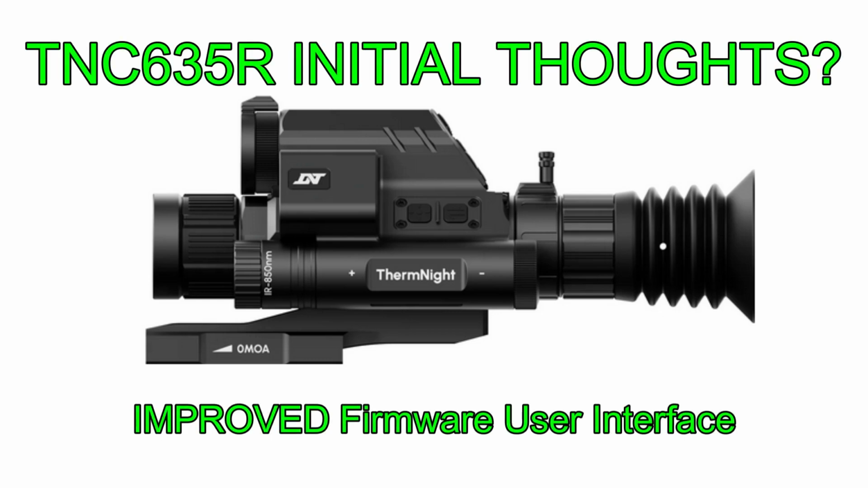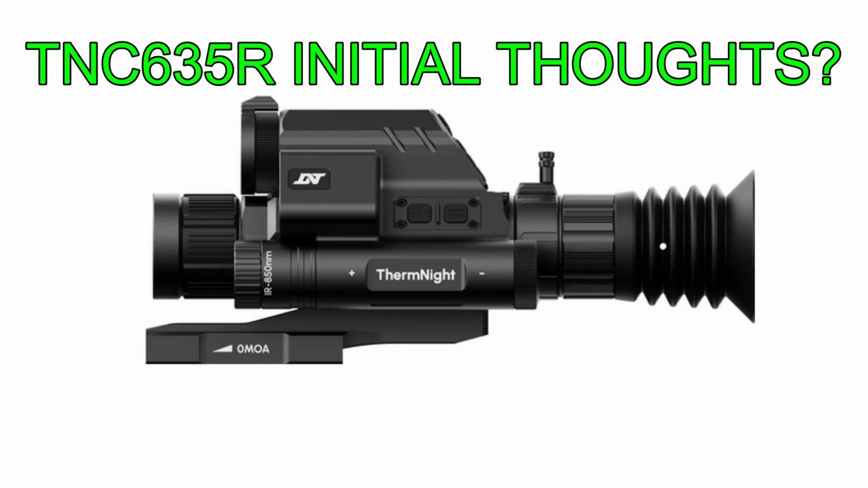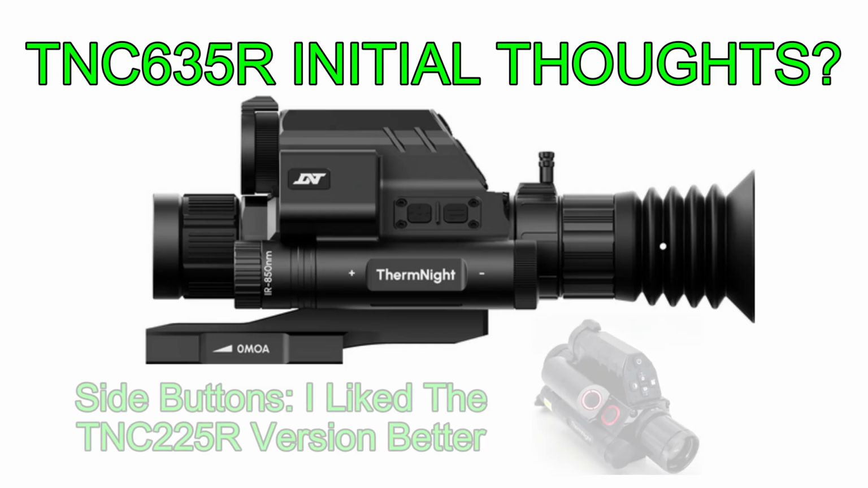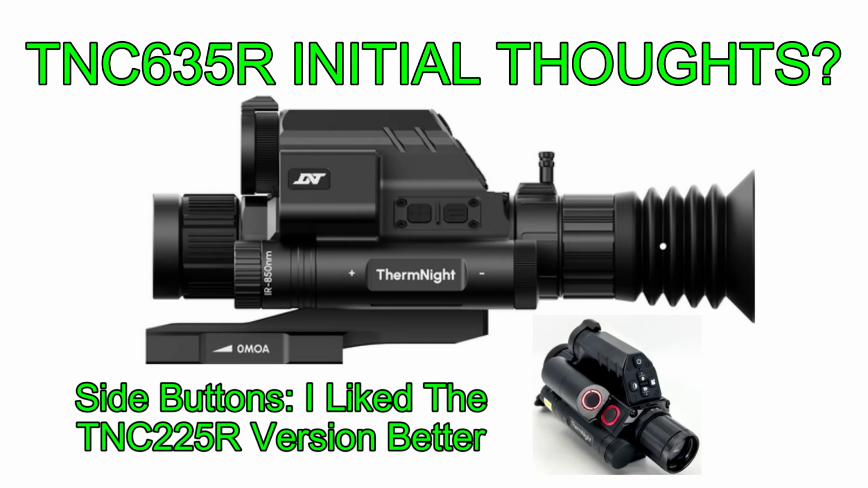So what are my thoughts on the new optic? Well, I can tell you the firmware, in my opinion, has improved dramatically over the TNC 225R I tested about 6 months ago. They have also added this little zoom handle that I think is pretty slick. It makes zooming in and out an absolute breeze and very precise. The only change so far that I haven't liked is that they downsized the buttons on the side of the scope that are for the IR illuminator and the switch between screens.